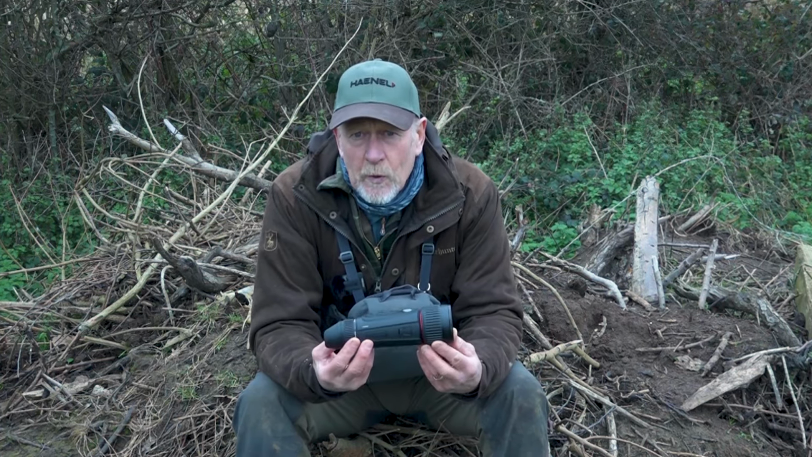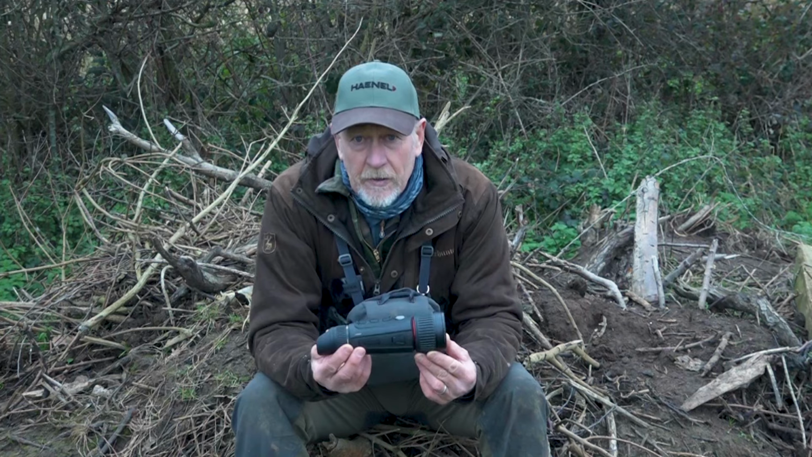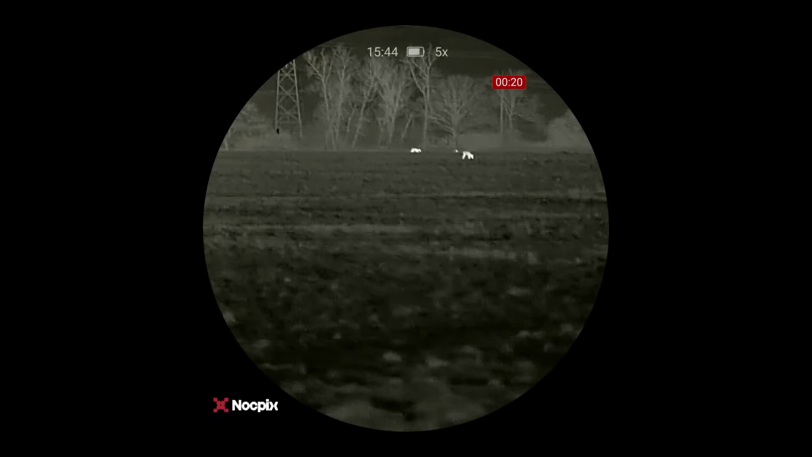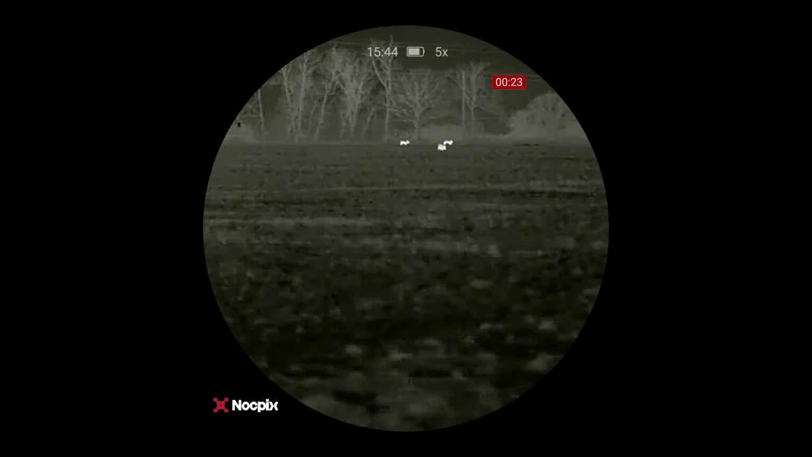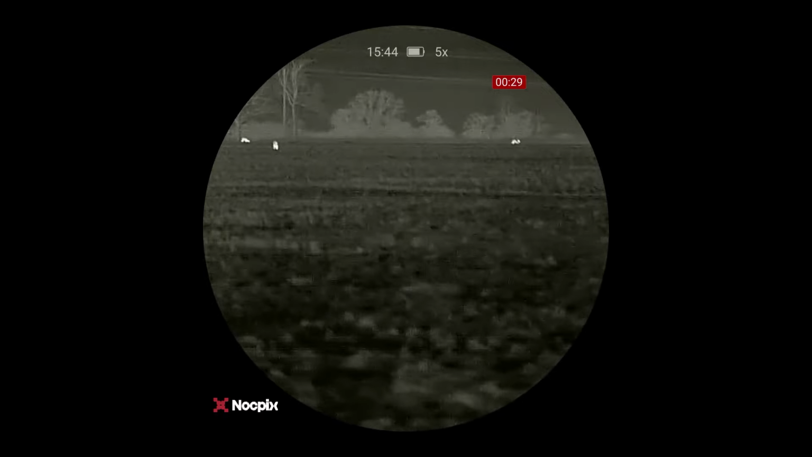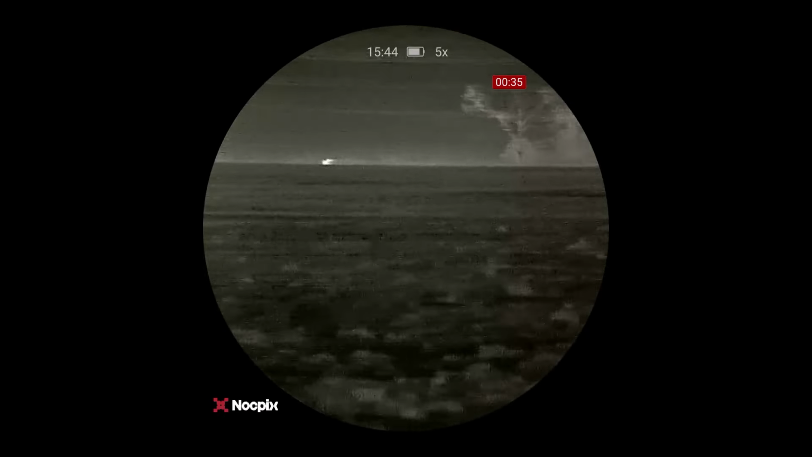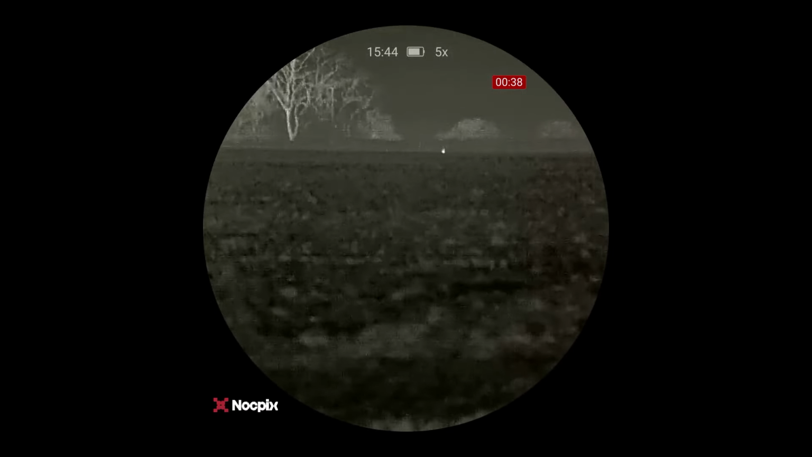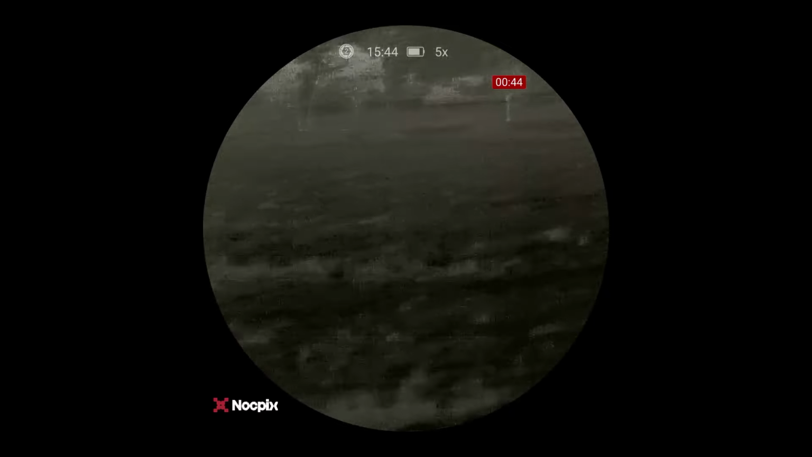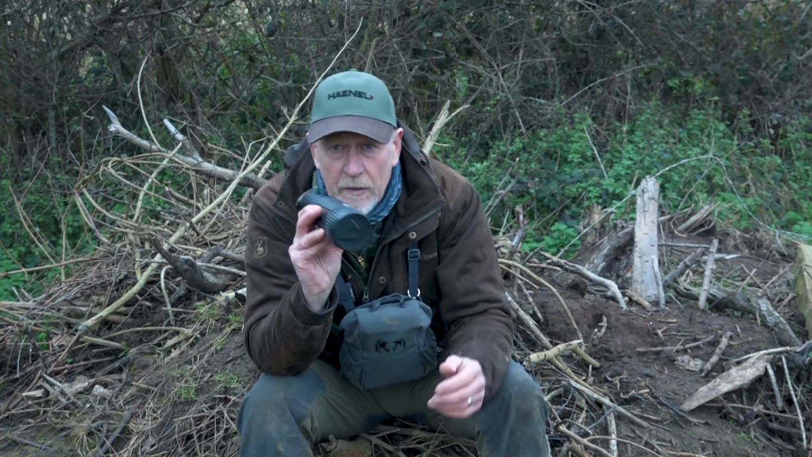Detection range on this is 2,600 meters, and you can see to that range. Very, very clear image, remarkably clear actually. It's the sort of thermal now that you're beginning to make an identification of the deer in good, clear conditions. Still, I think you need to go onto the binoculars, but you've got such a clear view through this that in many cases you can identify the deer sex that you've got in front of you. Really wide field of vision as well, so one sweep covers a really wide area.